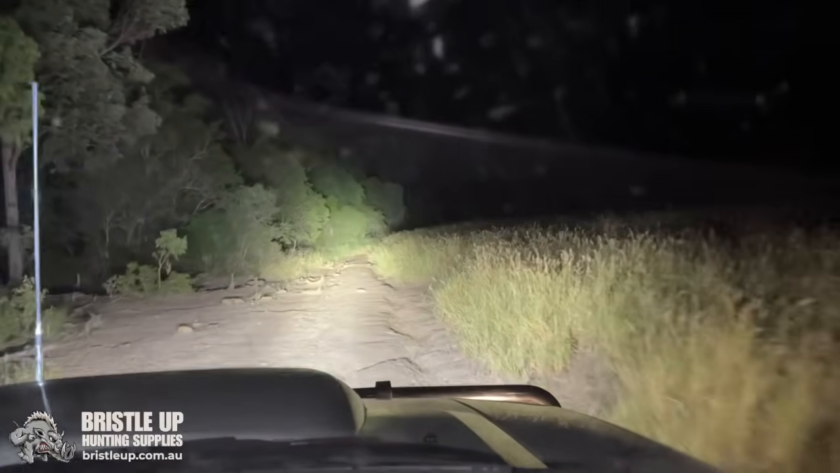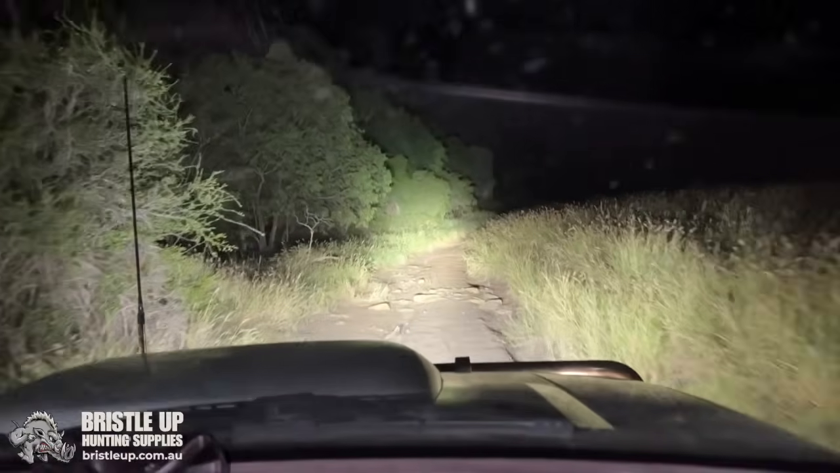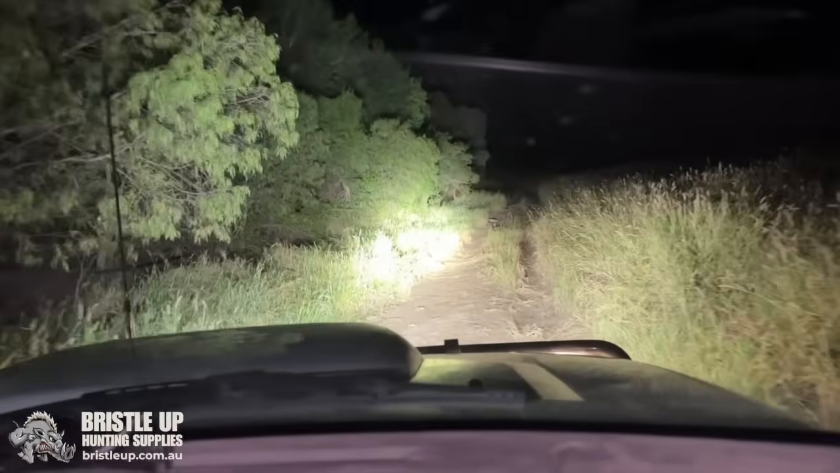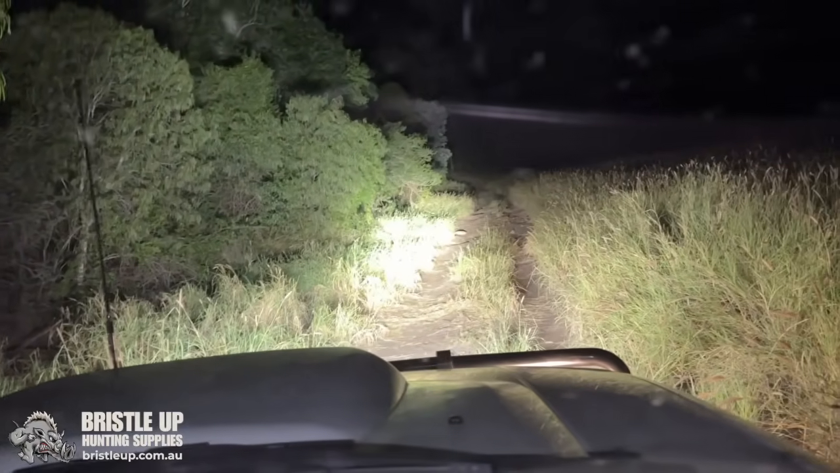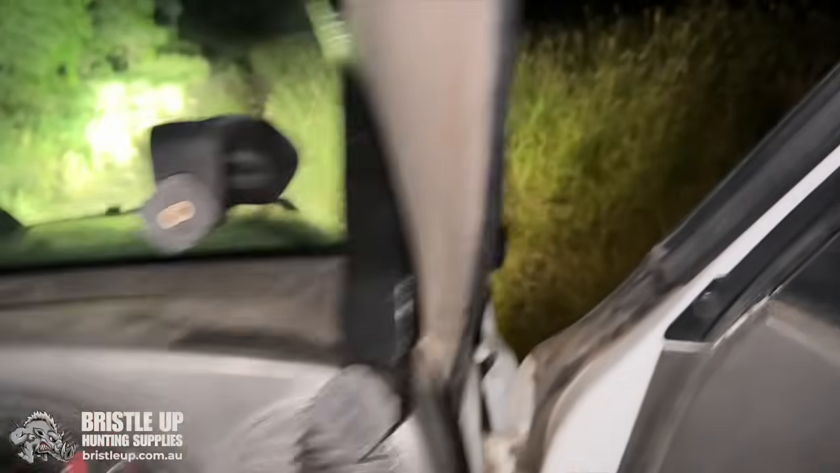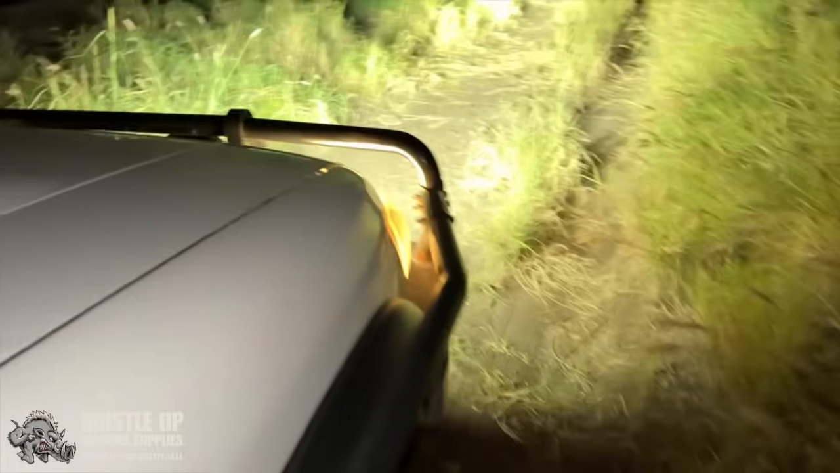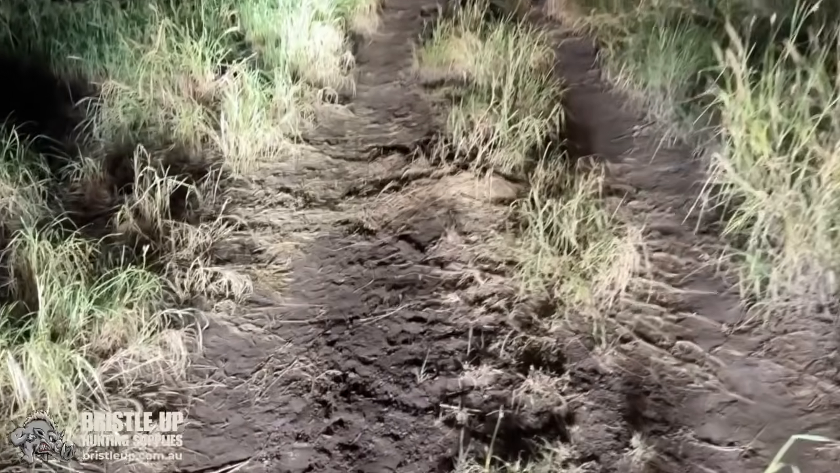What is that? Looks all clear here. Get out and have a look to be sure. We've got one trap out in the grass, so I can't see it from the track, just driving this way.